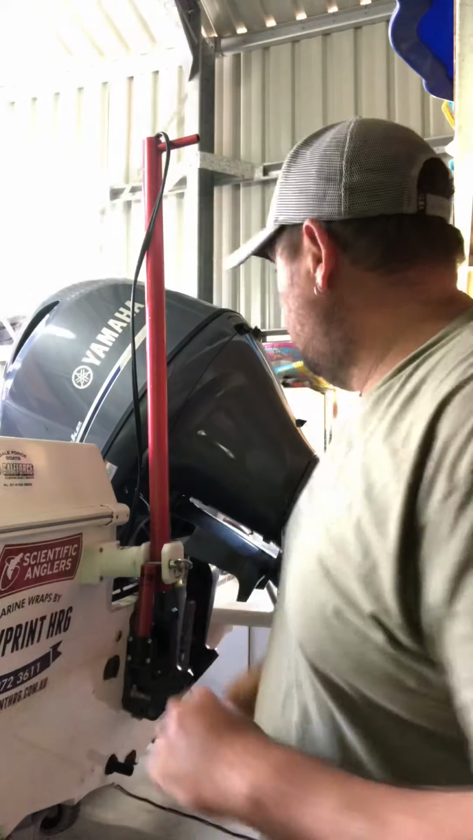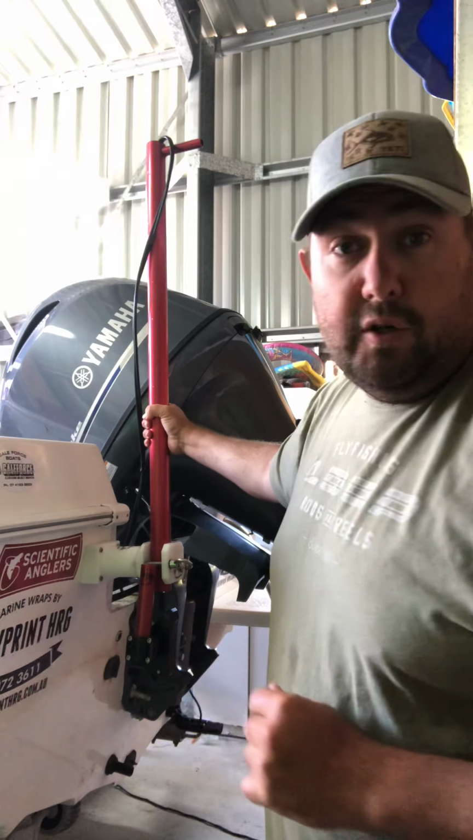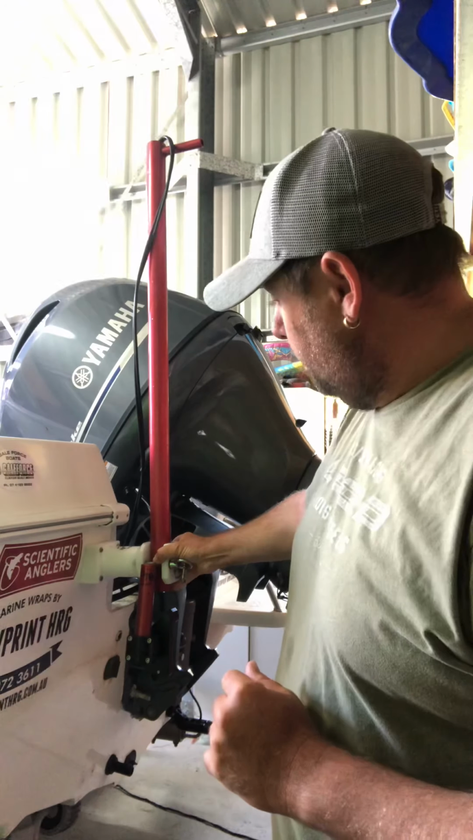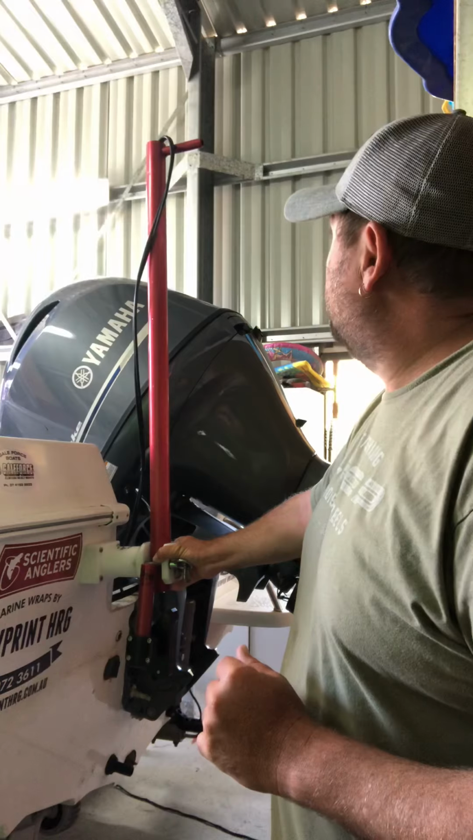I'll go through exactly why I like the fixed mount, especially given that my sole purpose for this unit is really on barramundi, in particular impoundment barramundi, and I'm trying to explain that to you the best I can. So, guys, I use an improved Rob Payne Engineering pole on this fixed mount at the back of my vessel.